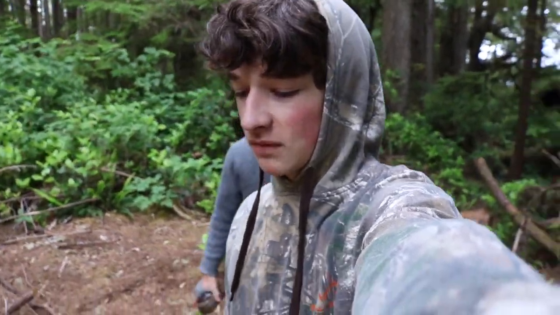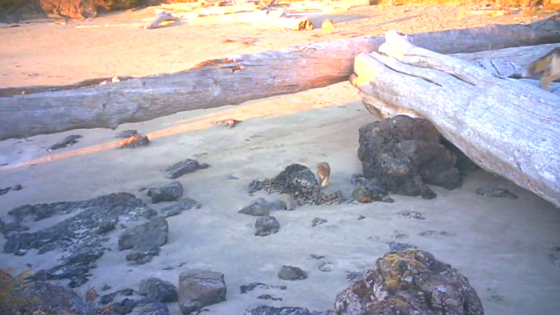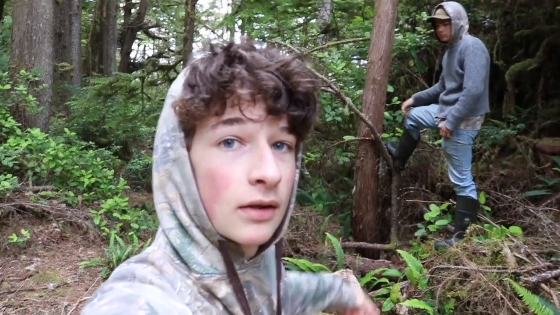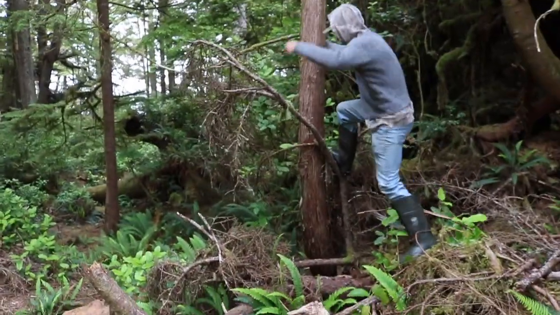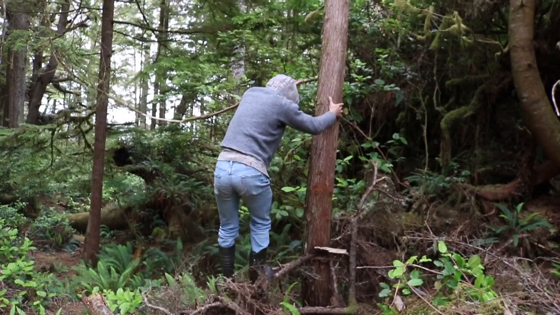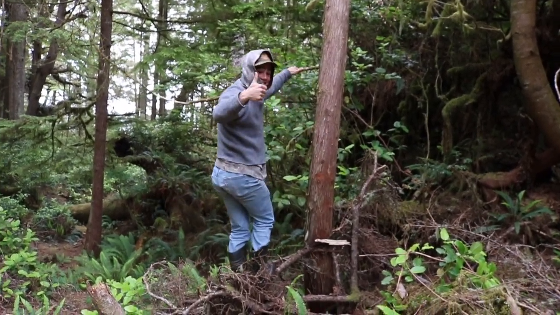Right now, we are on a small, wolf-infested island looking to set a few trail cams. Stick around, there should be a sweet video. Well, we found a good tree for the first cam right there, but we gotta break some dang branches first. There we go.